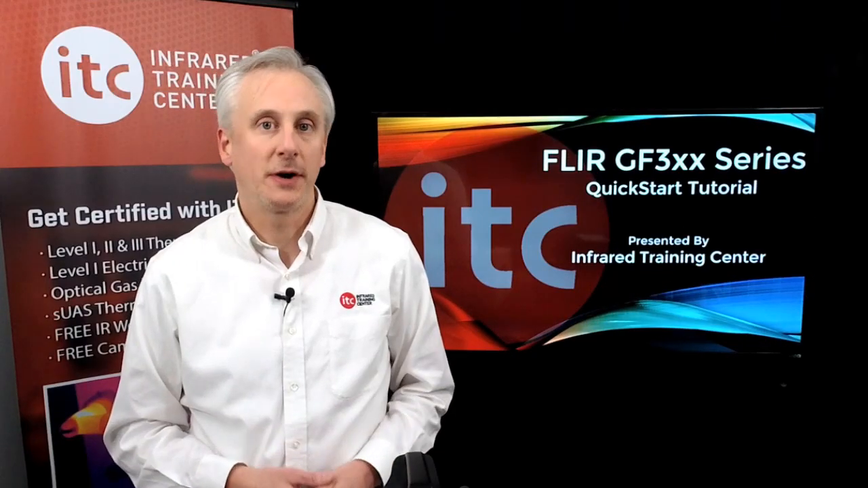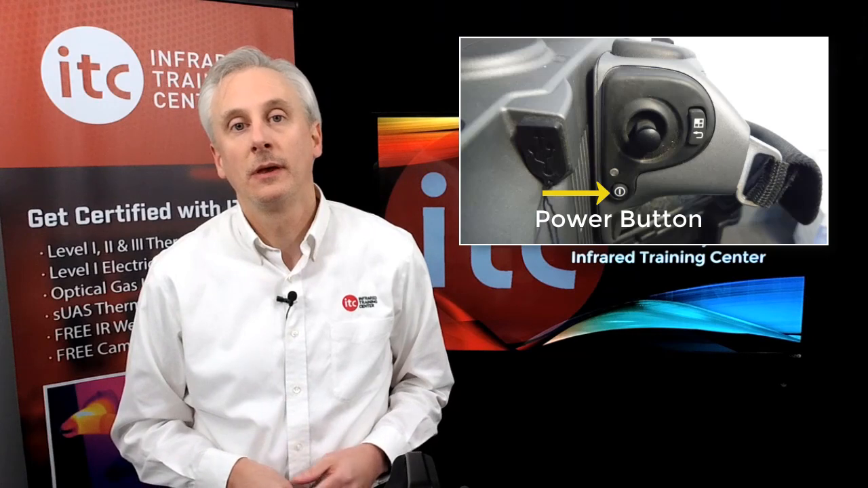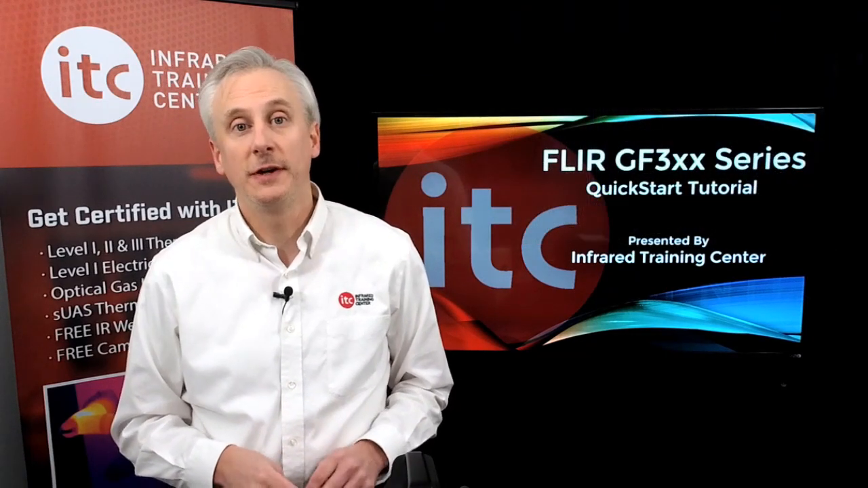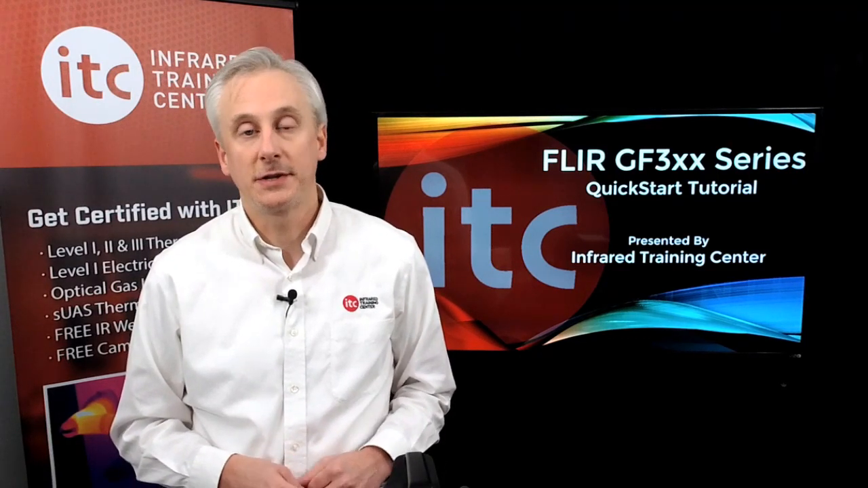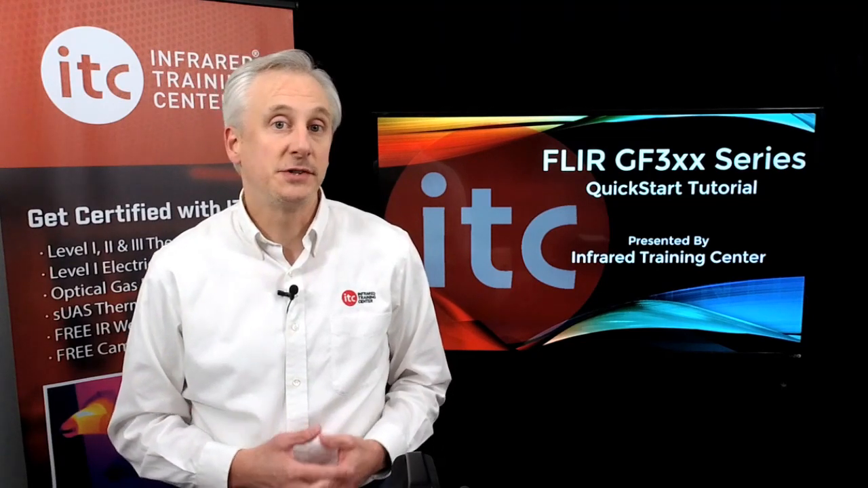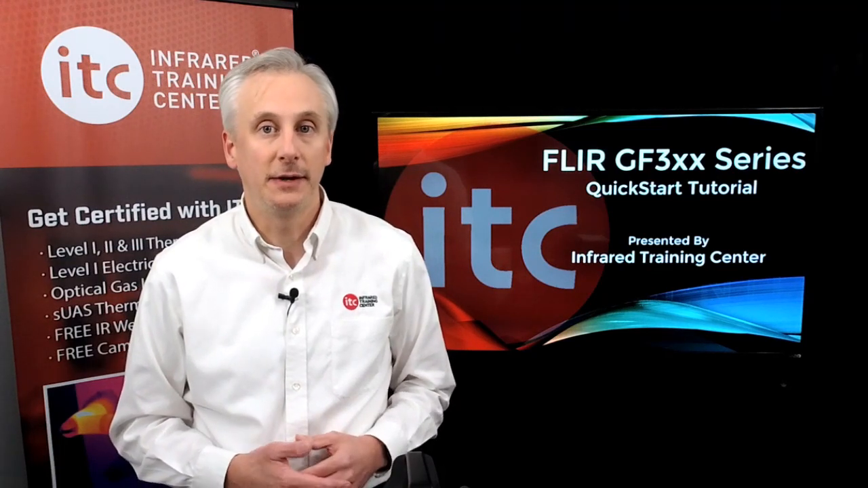Once the batteries are charged, go ahead and install one and power up the camera. The GF series cameras use a mechanical cooler in order to cool the infrared detector so it can display an image. The cool down process typically takes around 7 to 10 minutes. Once it reaches the cool down temperature, you'll hear the motor slow down and it will begin to display an image.